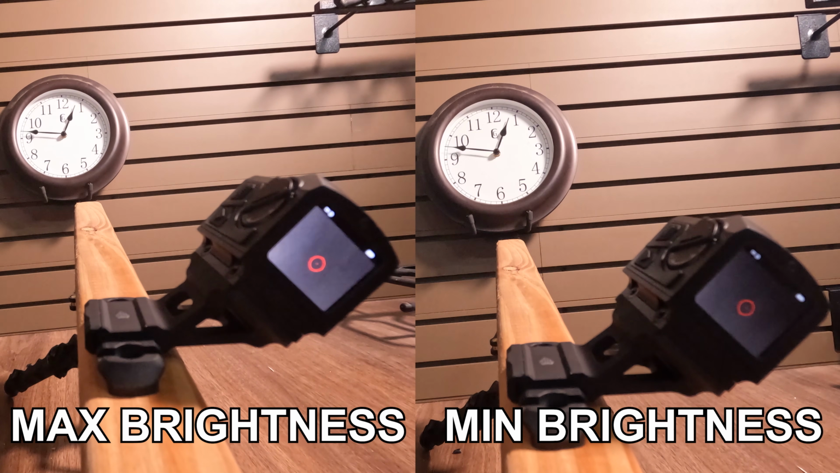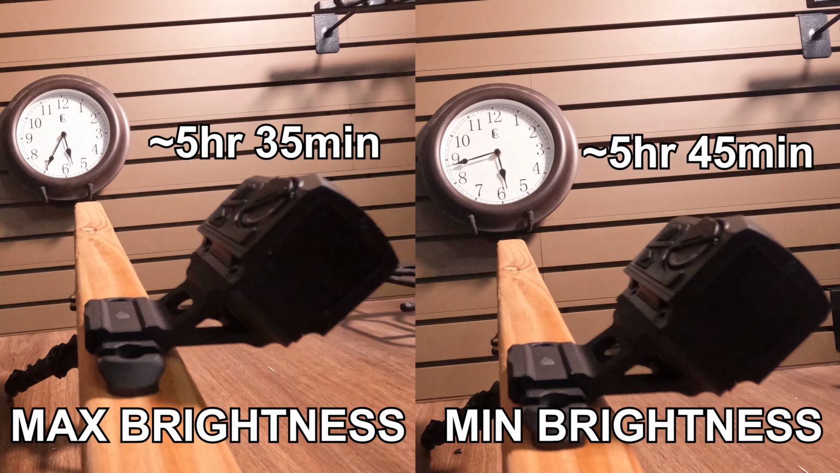They advertise 5 hours. In my testing, both on the lowest brightness setting and on the highest brightness setting, I get about 5.5 hours. That didn't really have a significant impact on the duration of its battery life. Another thing I don't really like about the battery is the battery type. It uses the CR2 battery, which is different than the CR123s that all my flashlights and other tactical gun stuff uses.